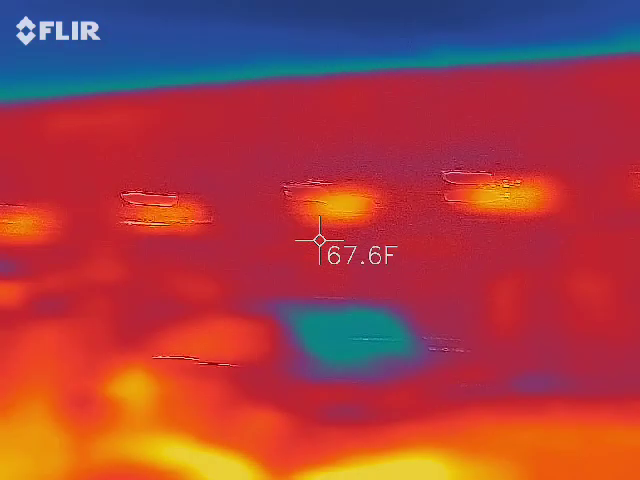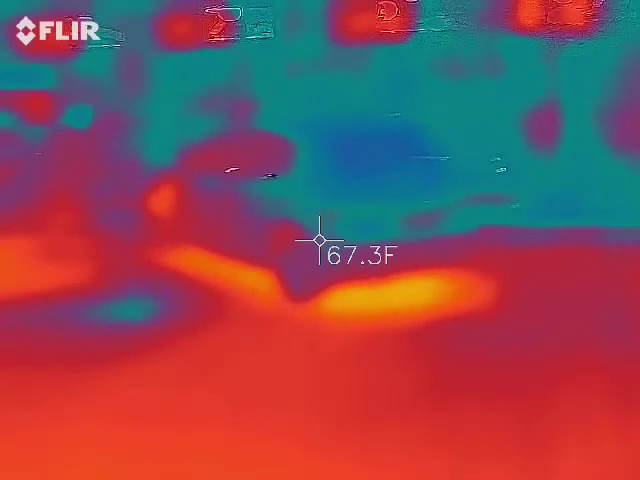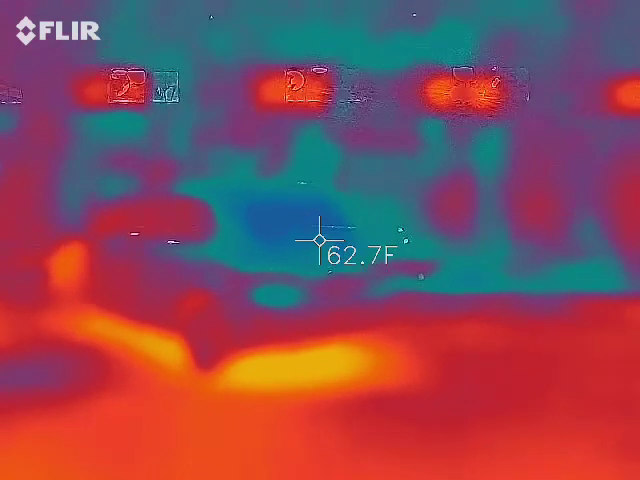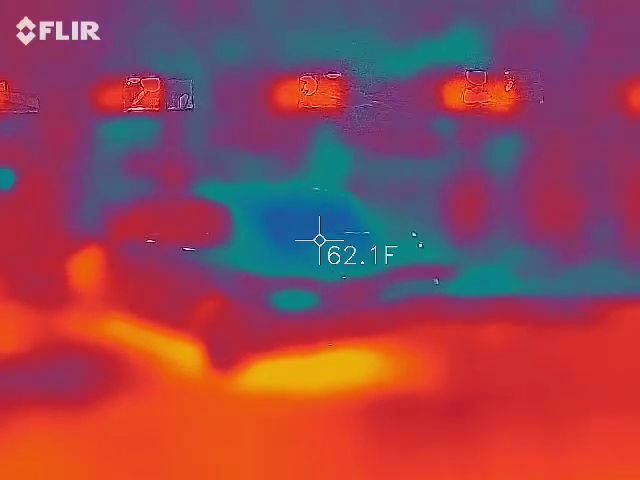Everybody's got the gist of how the device works. You guys ready? We're trying to find. I'm sure you can see now why I kind of keep this limited to 10. Oh, there's a cold spot. The car's got a cold spot. It's like there might be a ghost in the car. 63, 61. Yeah, you're colder than me.